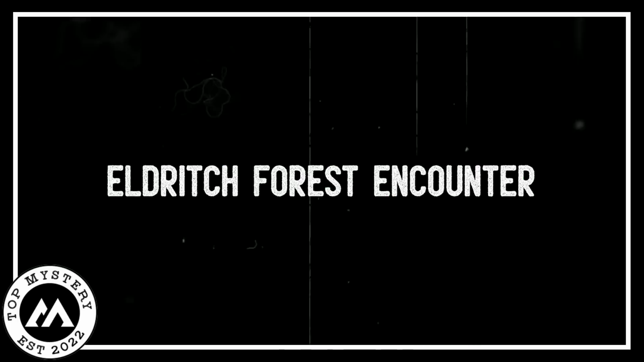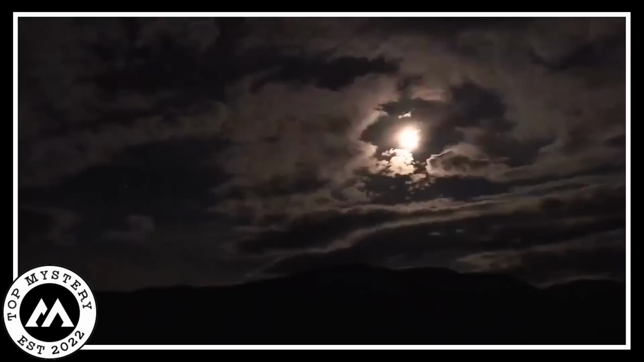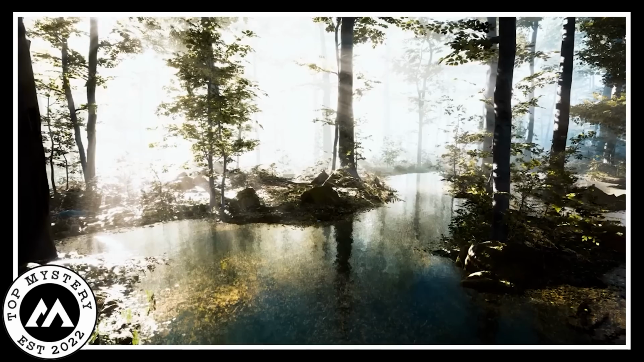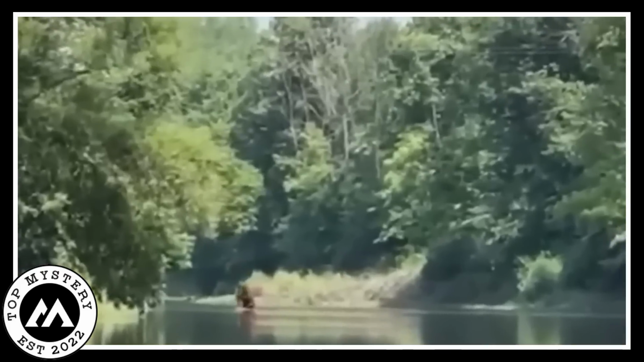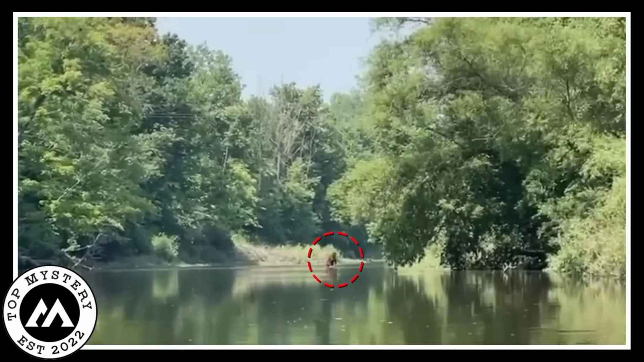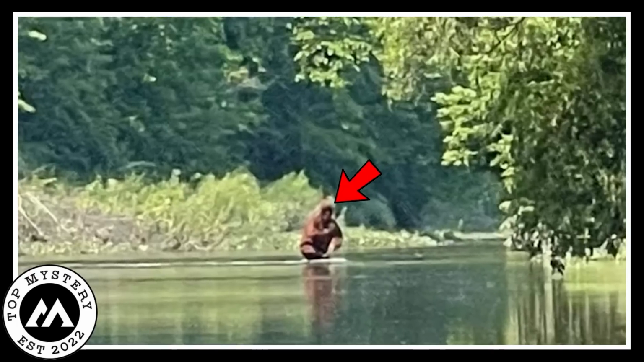Eldritch Forest Encounters. In the dim light of the camera's lens, something terrifying unfolded. A gloomy pond sat trapped within a creepy old forest. The water looked like a dark mirror reflecting the black sky above, almost like a portal to the abyss. Suddenly, out of nowhere, a horrifying figure appeared. It was not like anything from our world.